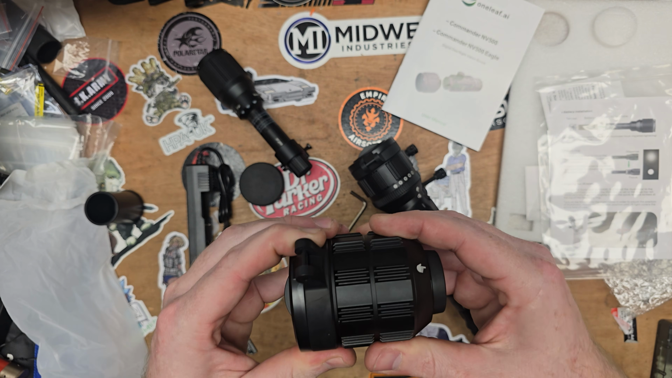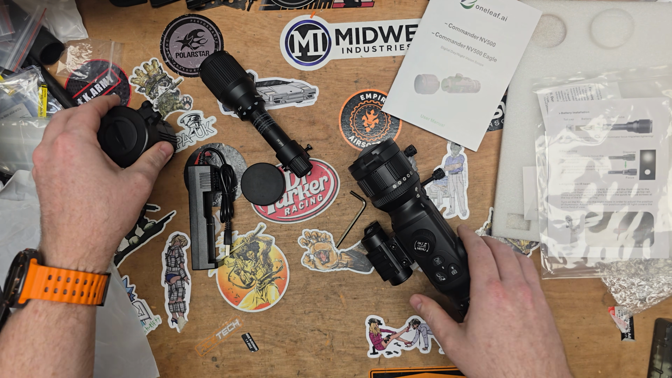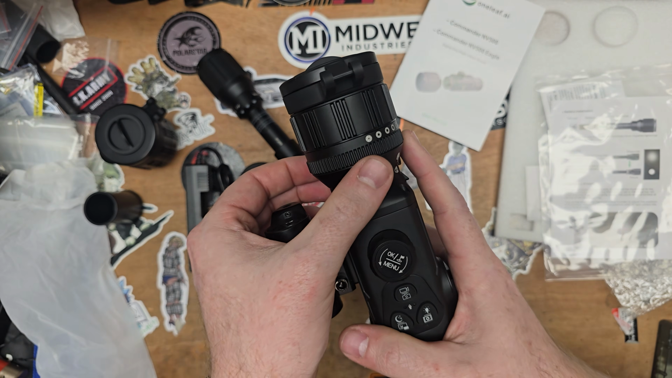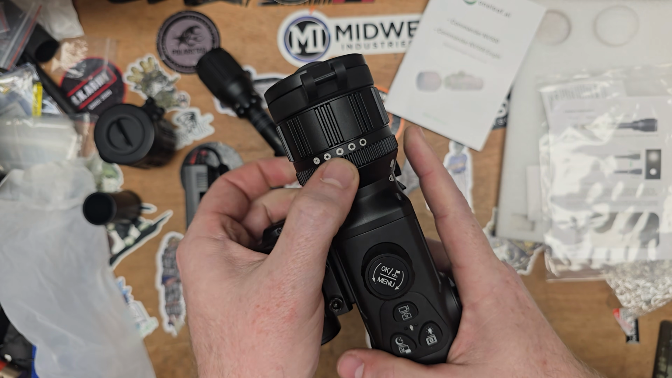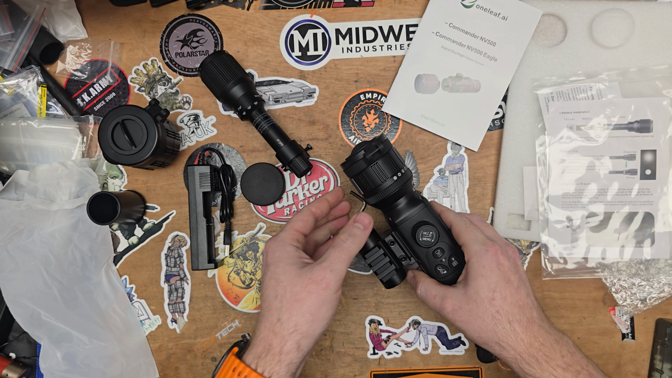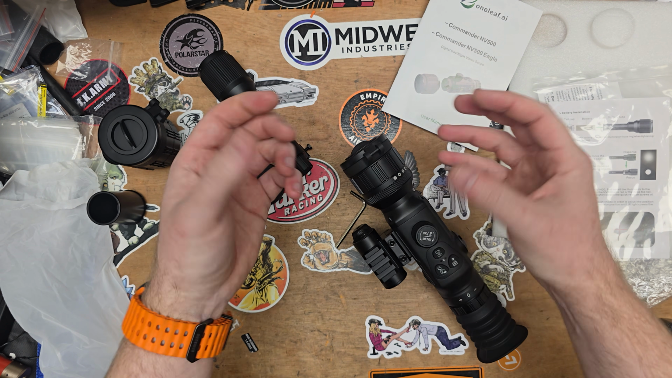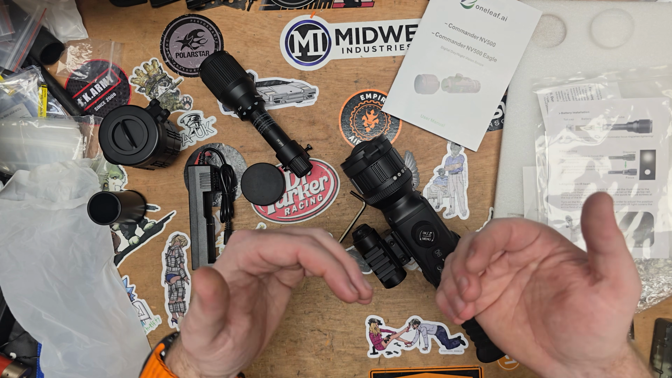This lens is bigger, but we don't have the iris function. So that was actually pretty cool. If you're getting in too much light, you can basically use the iris, like you would on the normal MV, to bring it down and stop too much light coming back into the scope.